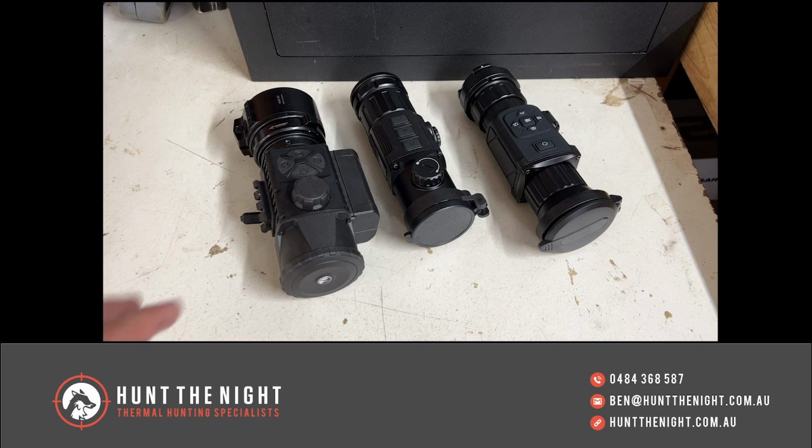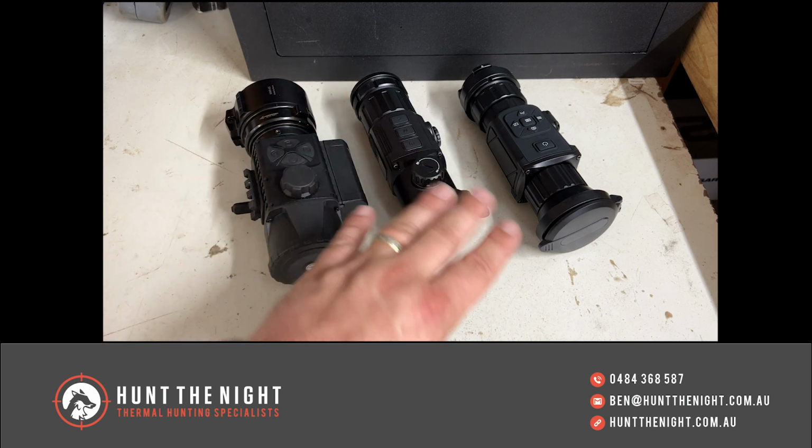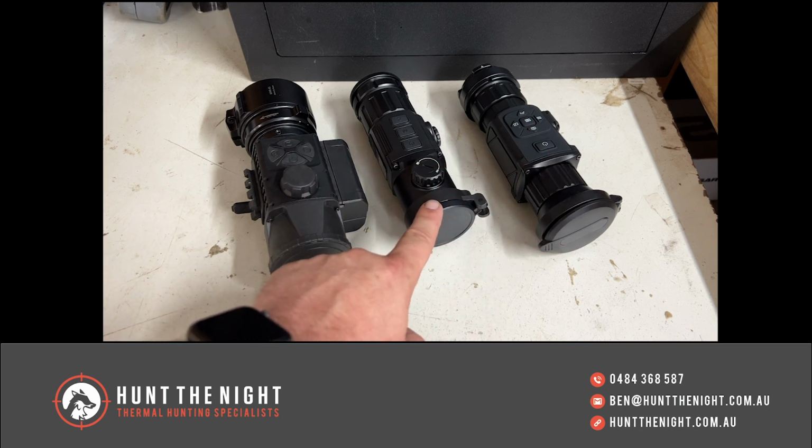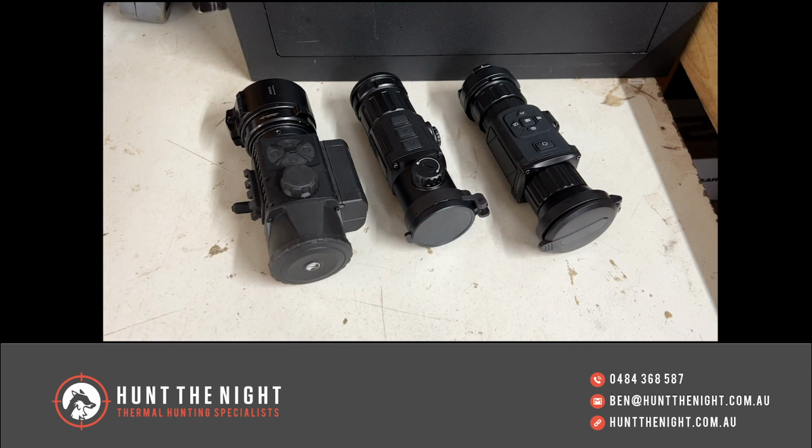And what we've done today is an impact test. It's a point of impact test of purely clamping these three clip-ons, the Krypton, the CH50 V2, and the TH50C, onto your rifle with no adjustments and pointing and shooting. The reason I redid this video is because the other day I had really adverse results, like shocking, 2 feet or a foot or so out of point of impact.